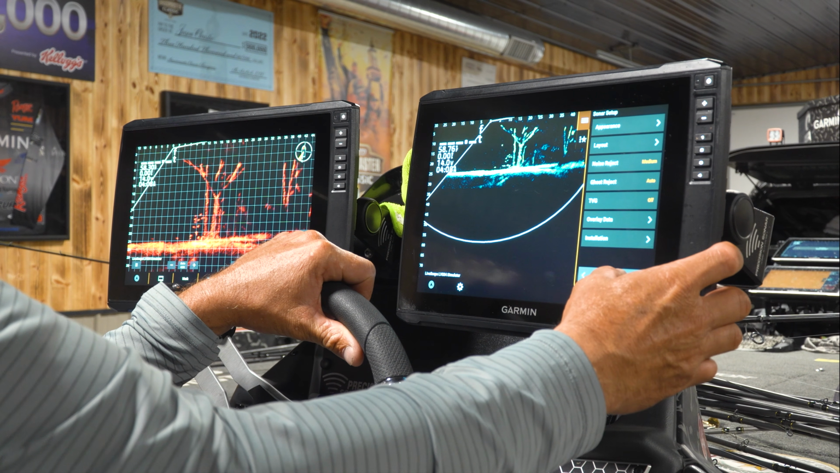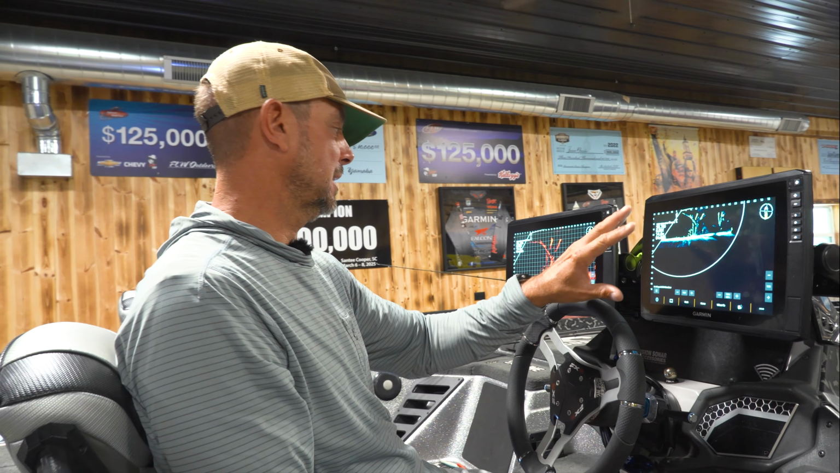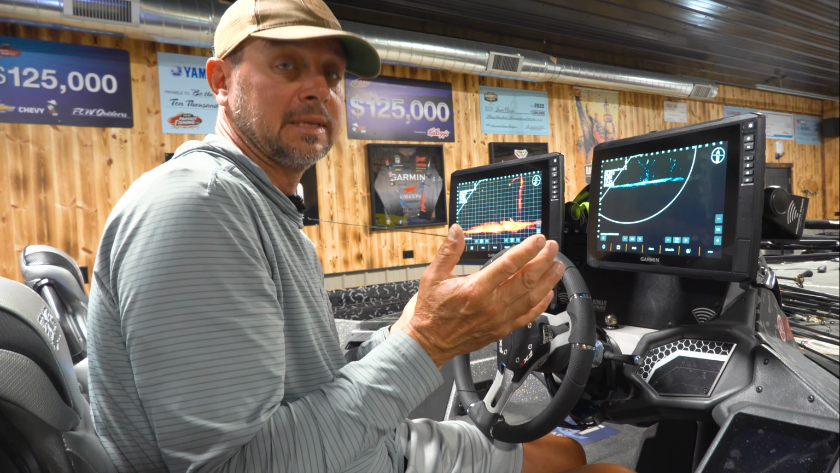But yeah, that's pretty much it. And like I said, you can see the difference. Other than those settings, that's all I play with.